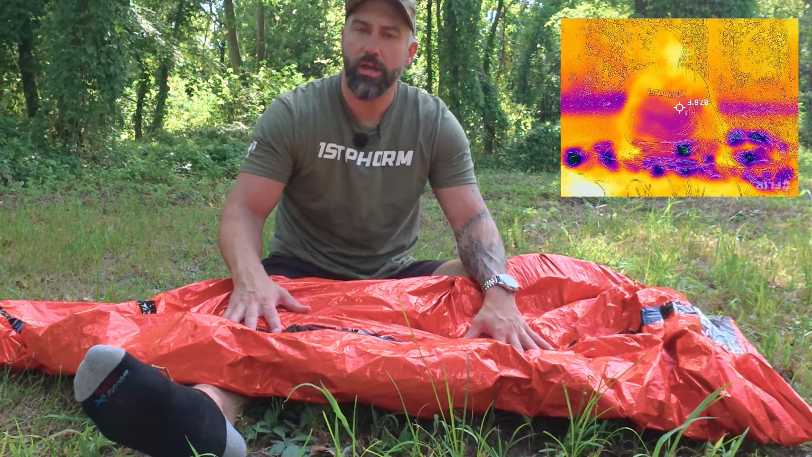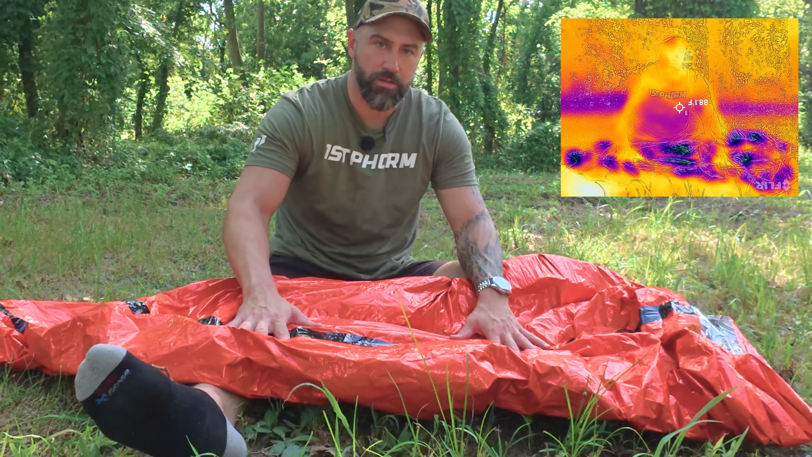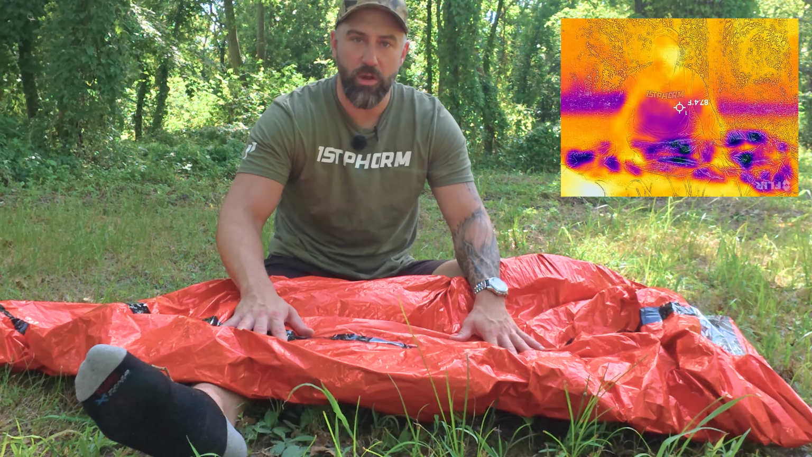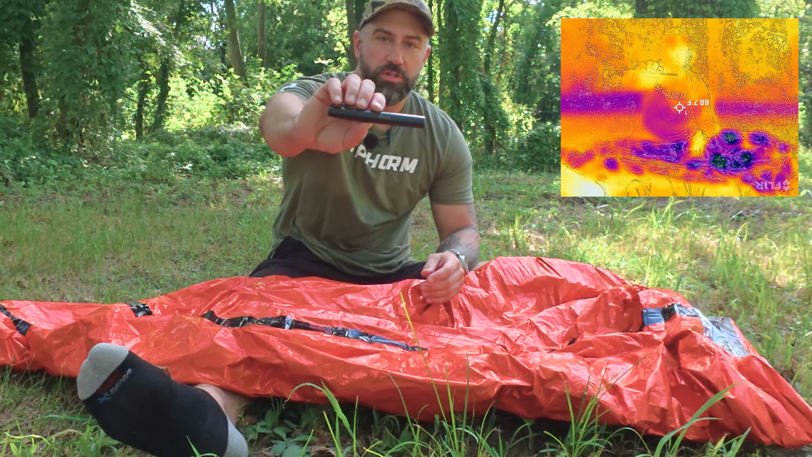Hurricane season is a long time here in Texas, especially on the Gulf Coast. This could be really helpful for you guys to stay warm and keep yourself safe, or to be able to bring to a situation where other people need it to stay warm. But the next thing we got to test out is the emergency drinking straw.